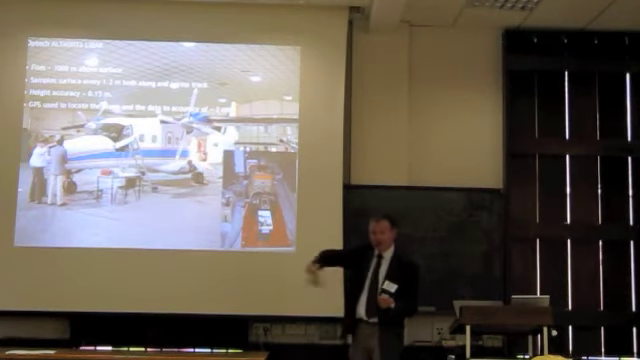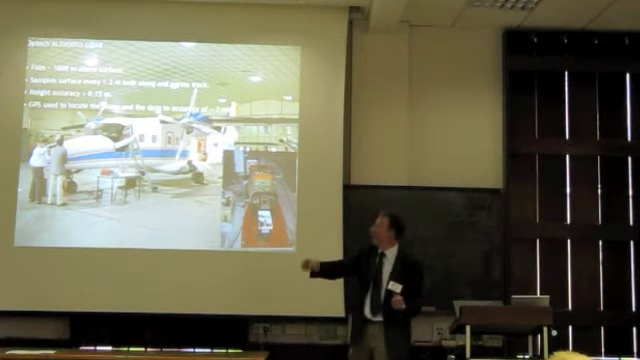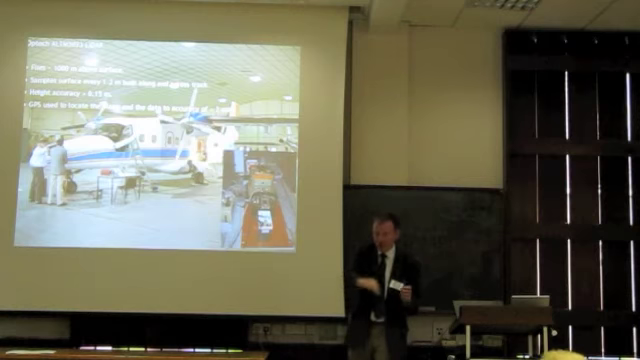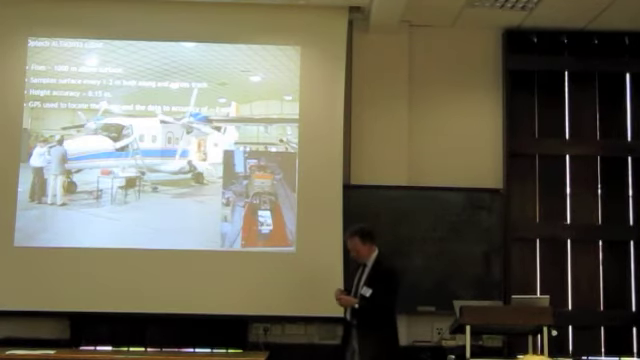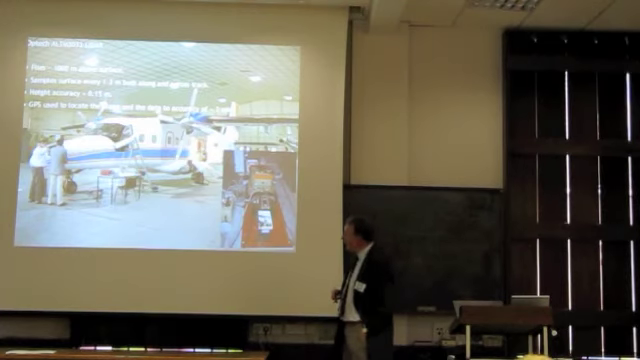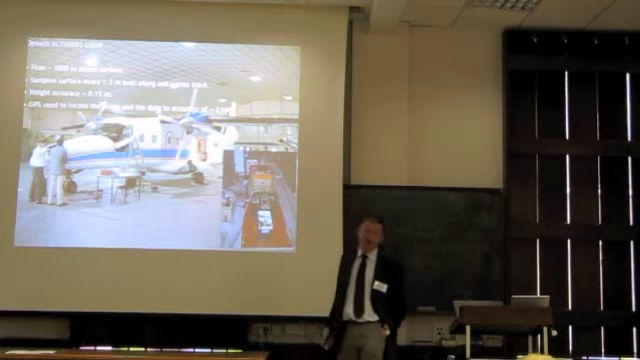It does this by scanning side to side and flying forwards and spraying this 33,000 spots per second down, so it puts a sort of zigzag array on the ground. The kind of accuracy that it can achieve, height accuracy, depends a bit on the terrain that it's looking at, but it's typically 15 centimeters.